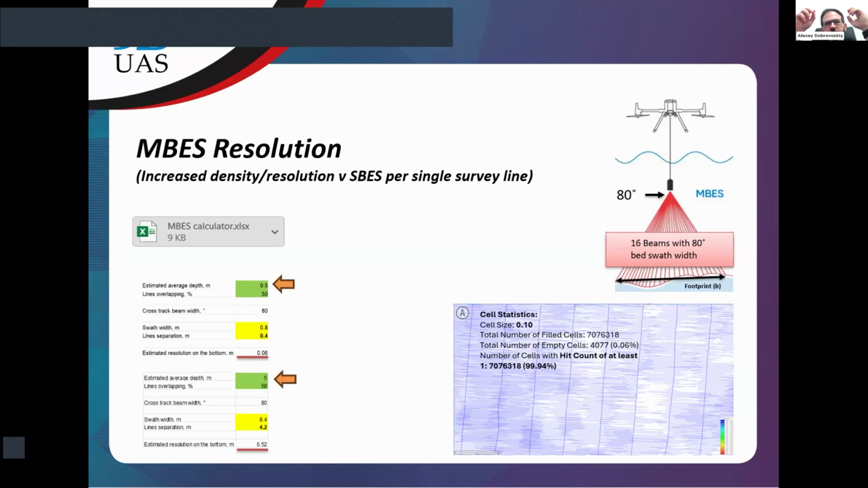And in all our surveys, resolution is much better than calculated here. And also we use overlapping, of course. In all our test surveys, we use overlapping of approximately 25 and up to 50%. So every small square on the bottom was hit by a sound ping, actually. So here is a pessimistic estimate.